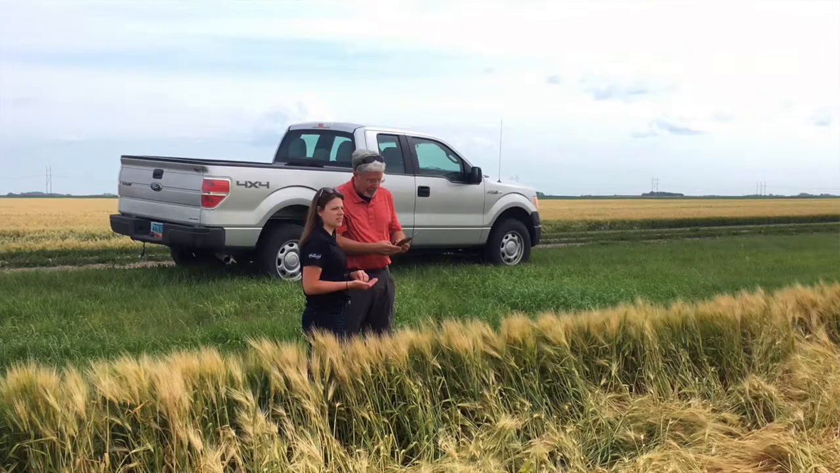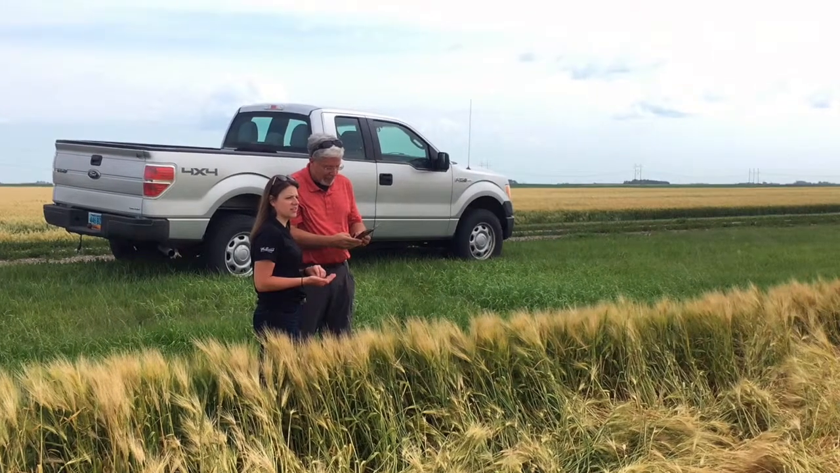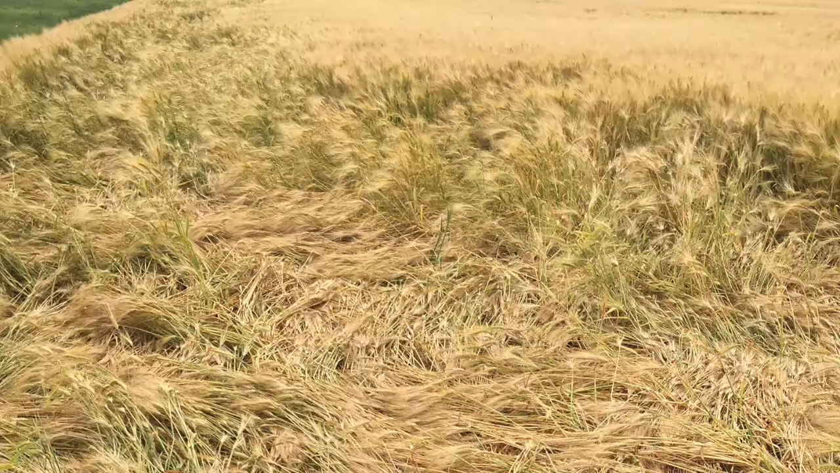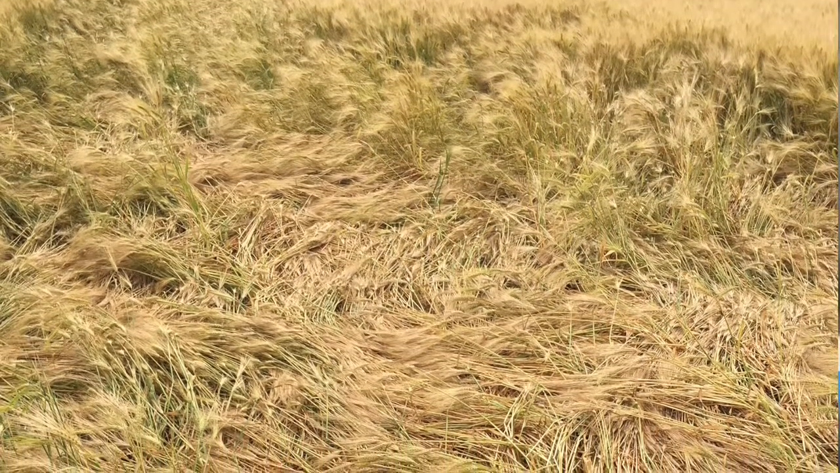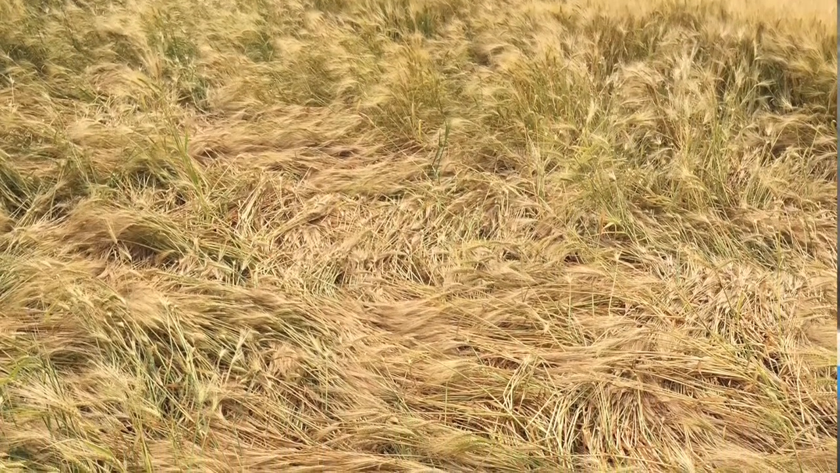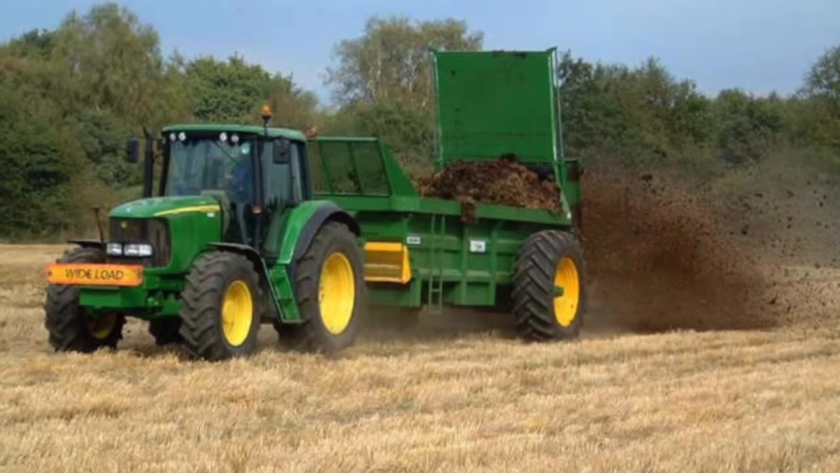We did a little project with AB InBev here over the summer, and we imaged some barley fields up in North Dakota several times so that we could start to connect the dots as far as what's important and how we can read that and how to use that imagery to either grow better barley or do it in a more sustainable fashion.